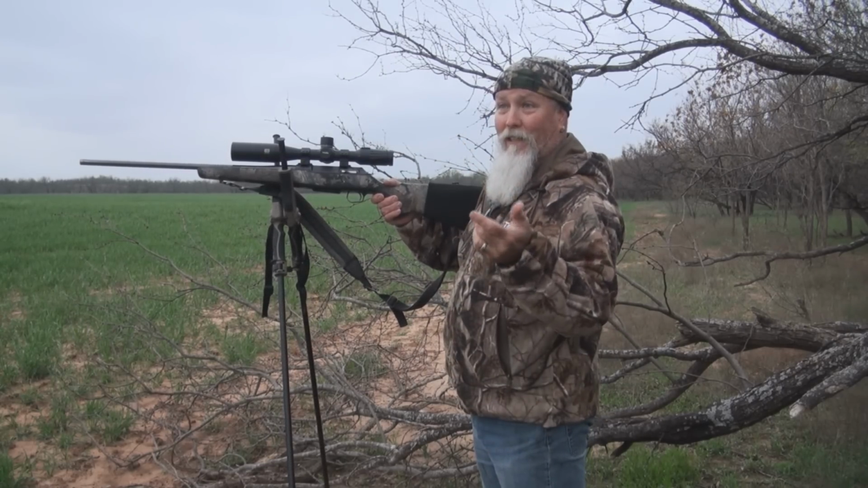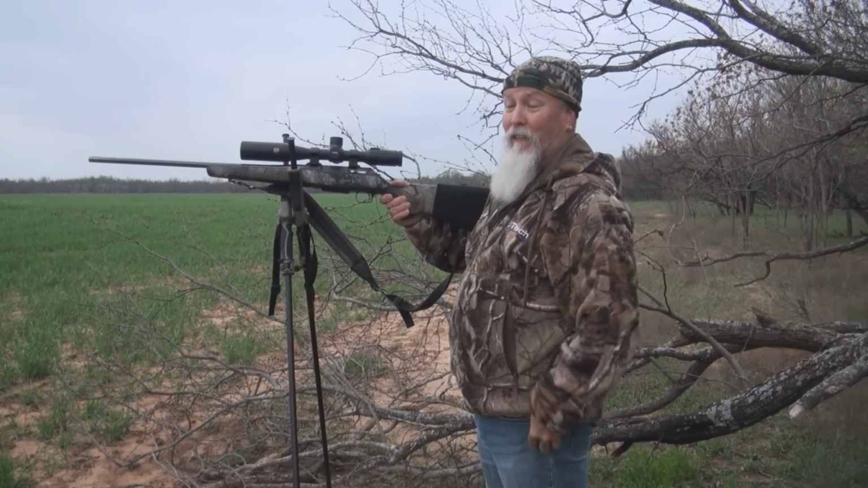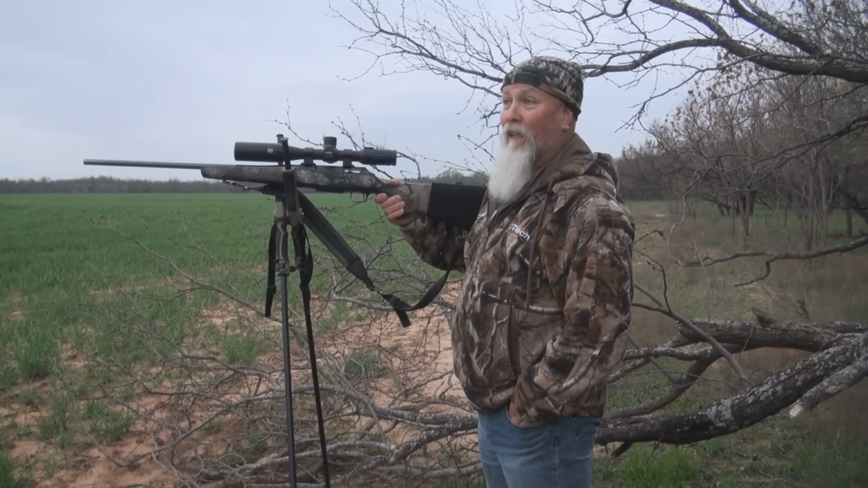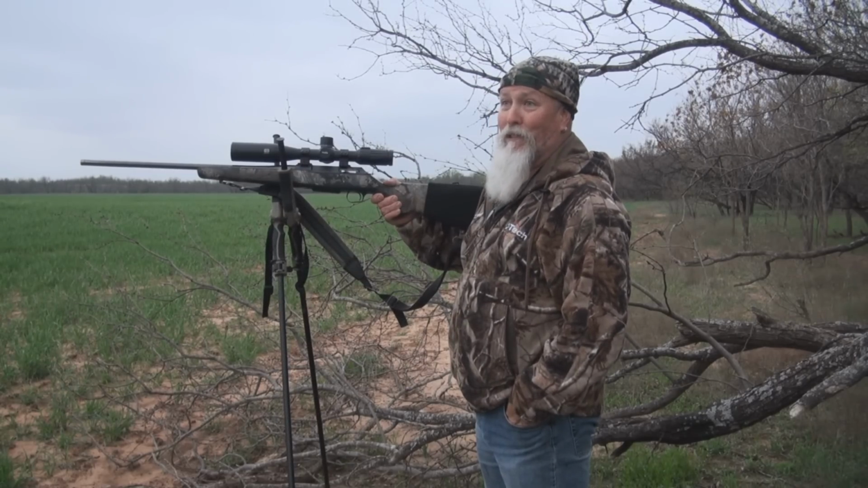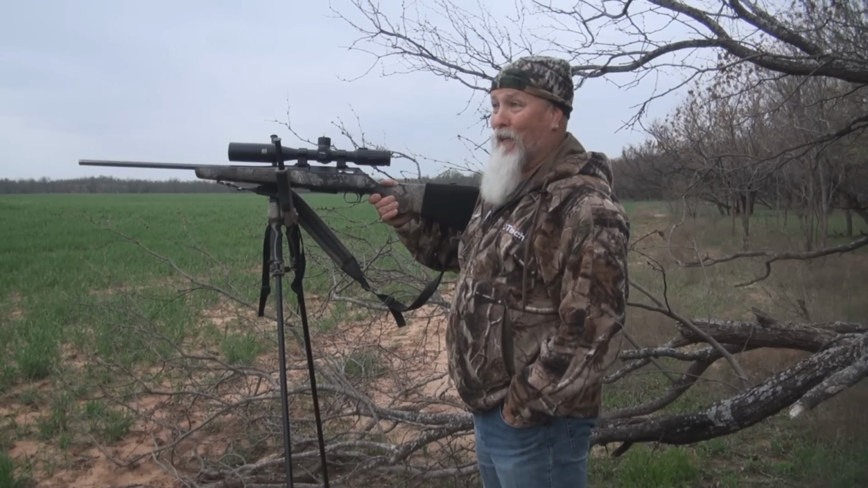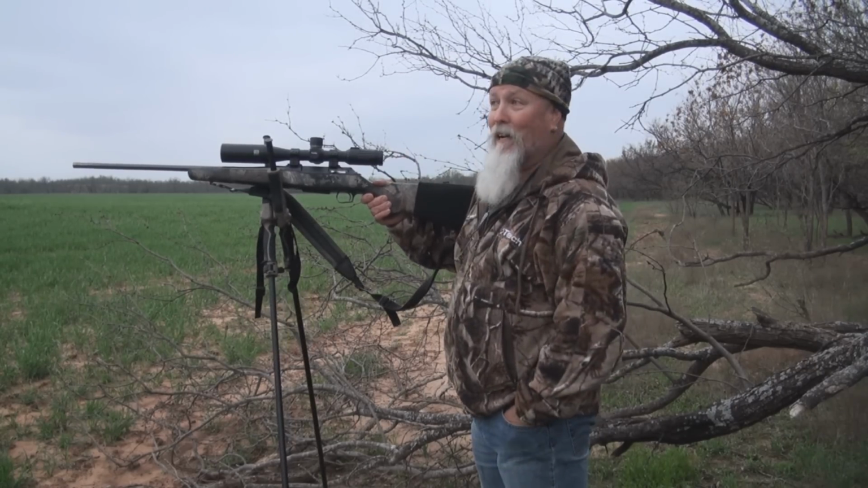Well, in the process, Talon's sitting over here, and he sees another boar across the fence, and they were both big boars, and we didn't know which one was going to get here first. I was going to take the one that got here first, but I wanted to get on film this one coming from half a mile away.